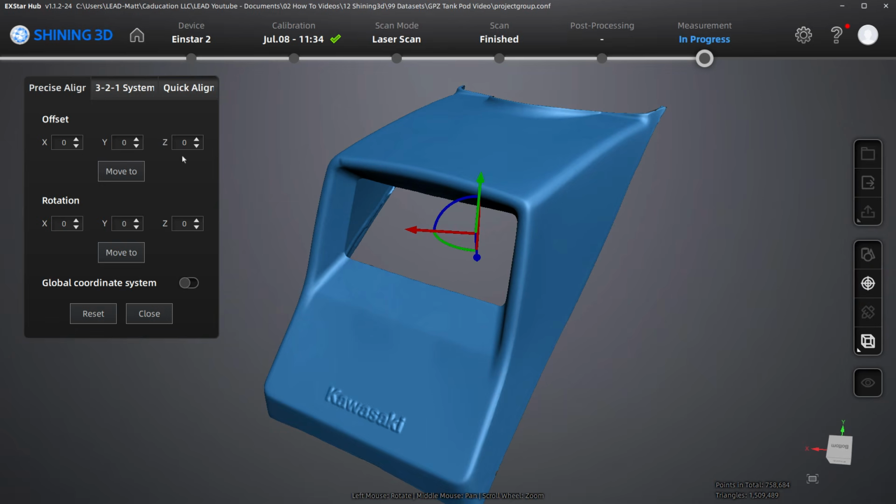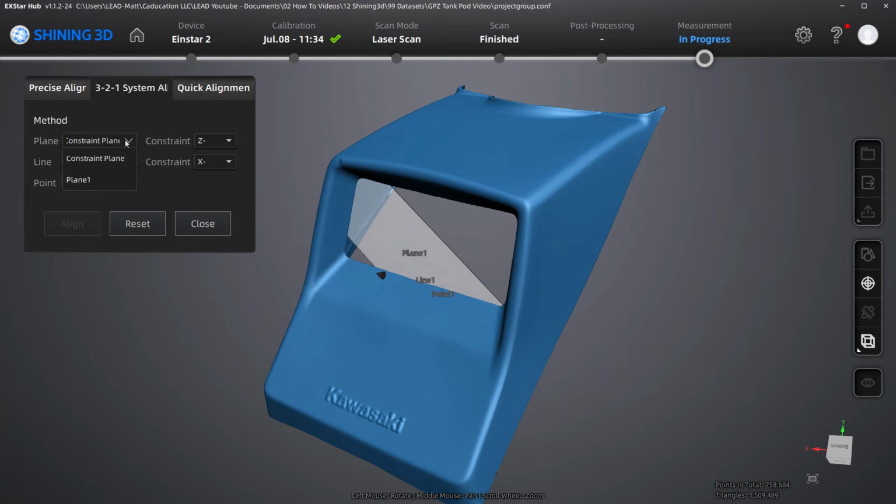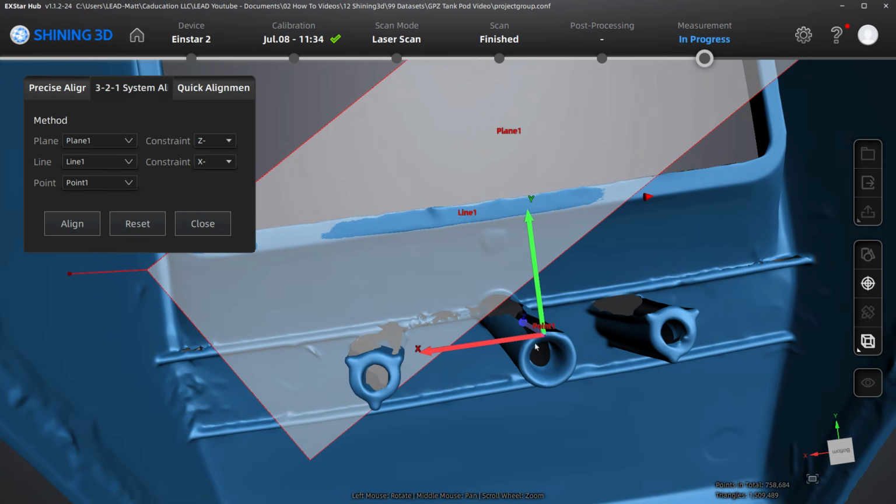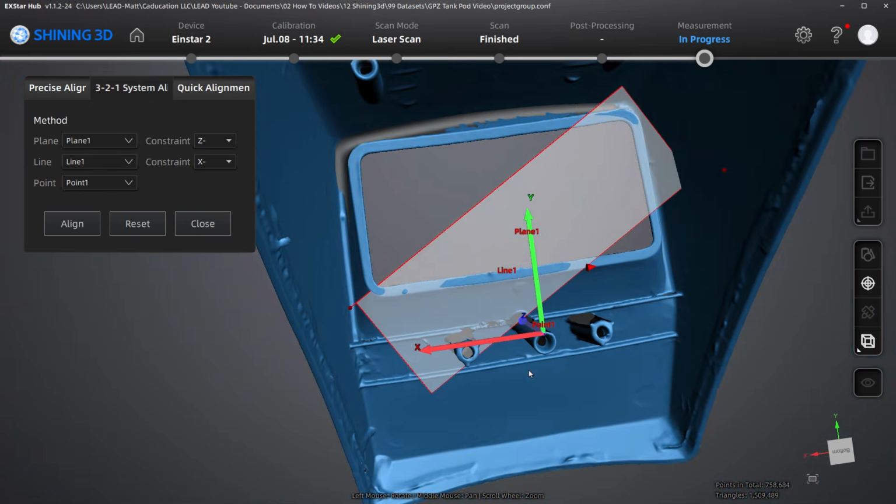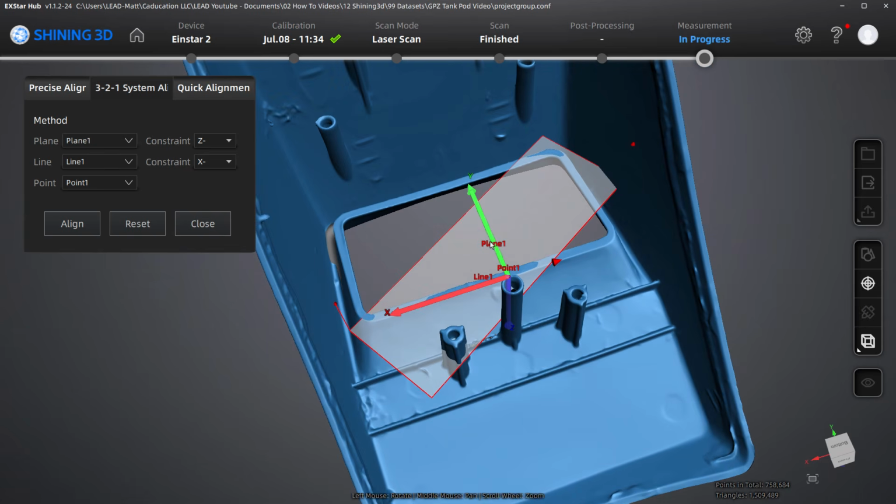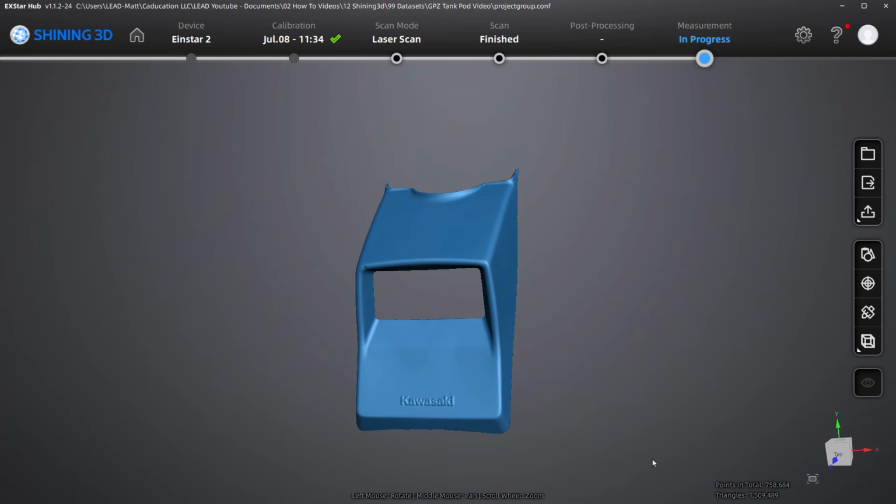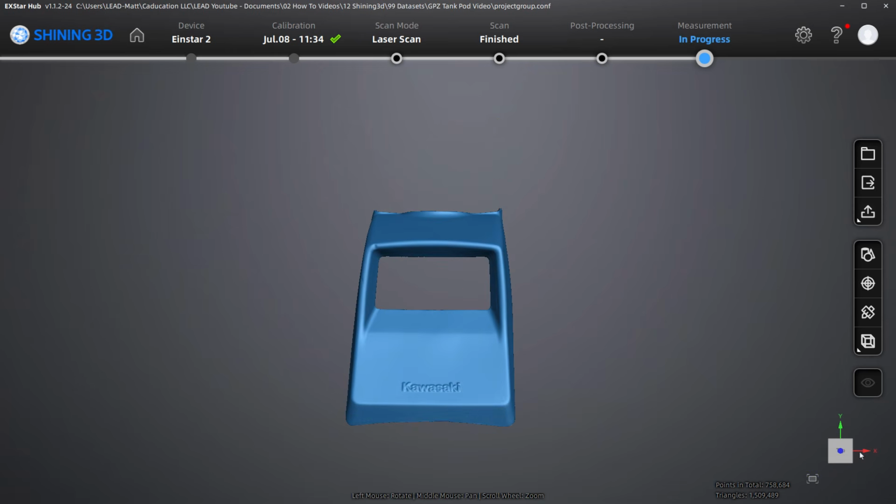Then we want to go to align. We're going to use the 3-2-1 system. So plane 1, our line is going to be line 1, and our point is going to be point 1, and we're going to align this. What this allows us to do is put the coordinate system exactly where that point was. Its Z is normal to the plane that we created here, and X is along the line that we created. You can see here X minus and Z minus based on the orientation. Once that's aligned, you can hit align again, close it. Now when you export this, if you look at the view cube down here in the bottom, it's going to be aligned to whatever coordinate system you used.